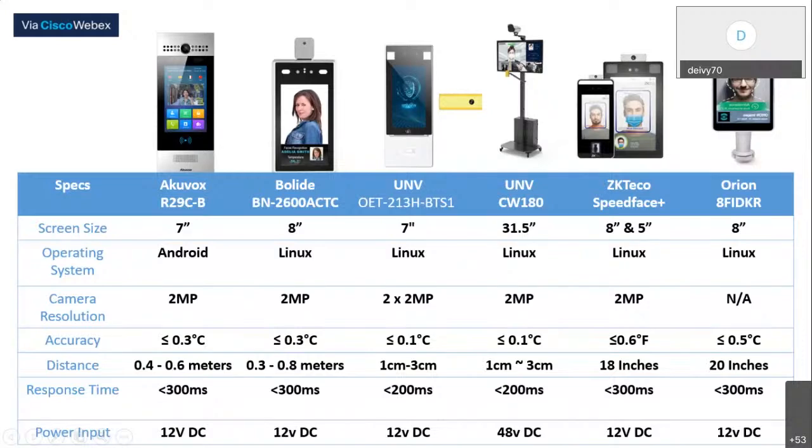Their detection range is pretty long. But as you can see here, the accuracy does suffer. The farther you get, the less accurate it becomes. Response time for all of these is about the same, and it just depends on where you're going to set up.